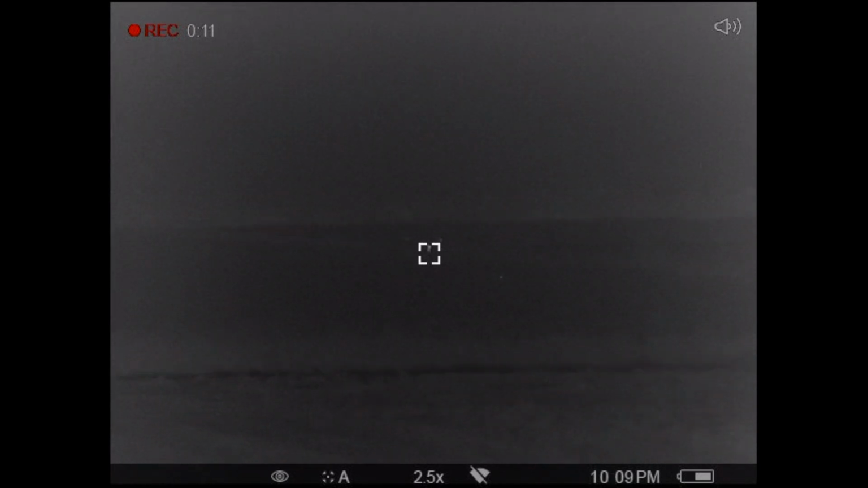We did see a fox a little later on, just after 10 o'clock. This fox here was spotted in the dyke. I tried squeaking it in with the best fox call mouth caller, but it wasn't paying any attention. As you can see here, it's actually moving away. So I then switched over to the electronic caller. Again, it's on the roof in front of me, which is far from ideal, but what I ended up having to do was use the rodent distress call to get it coming in.